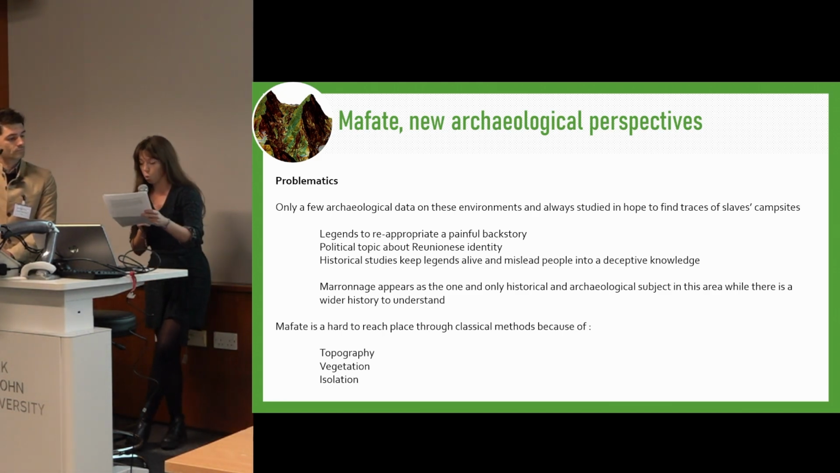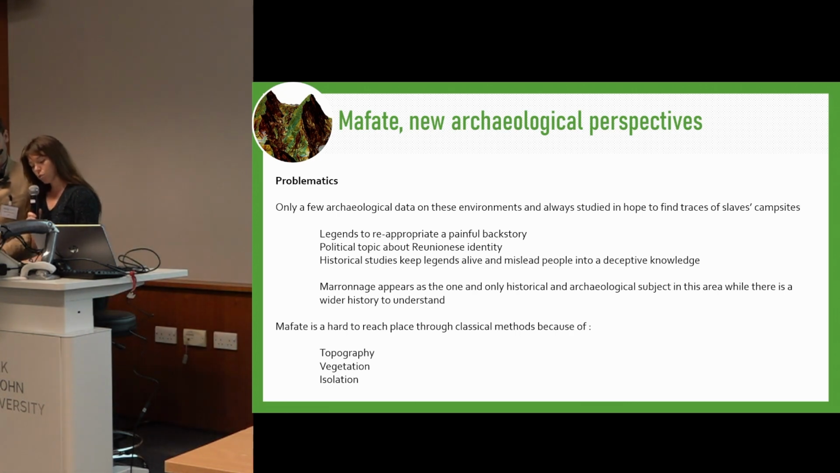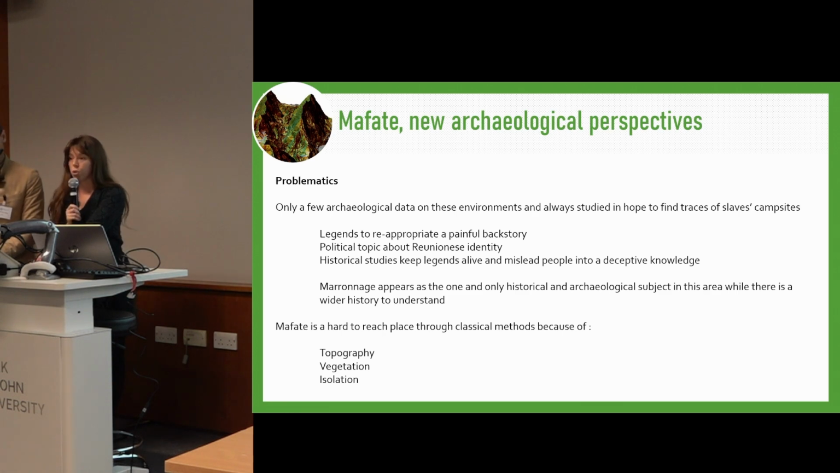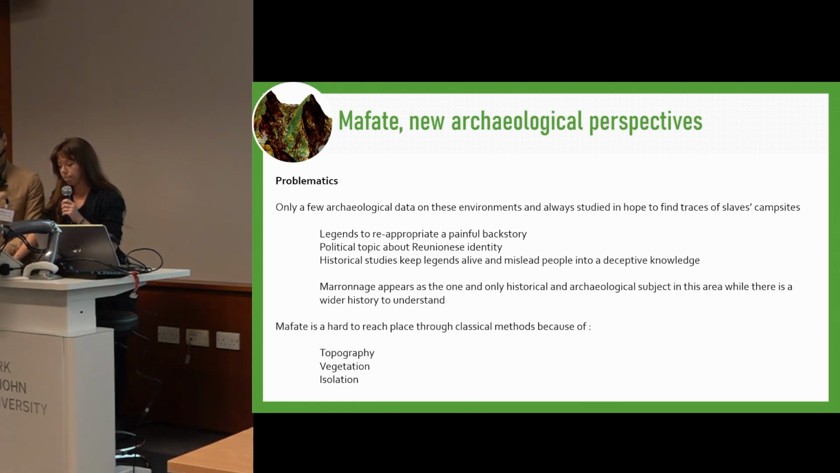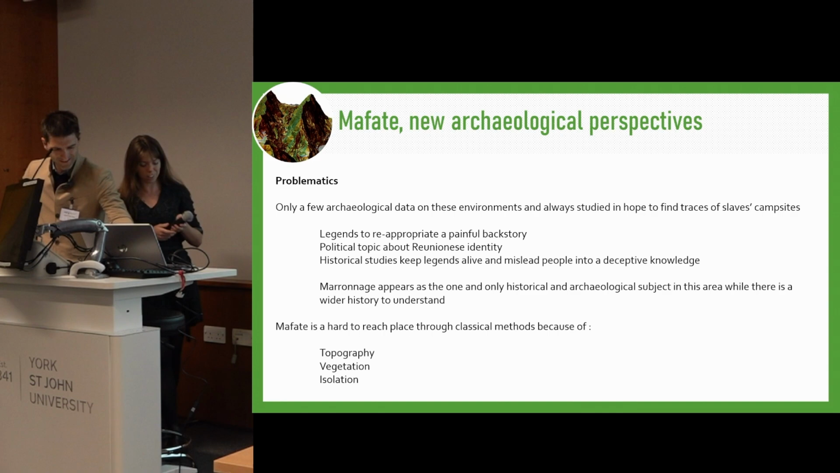The subject is also highly political, and historical studies are usually biased in this direction. So history and archaeology in Mafate are expected to be about this topic, even if there is so much more to know. Another problem in studying the cirque is its nature, making classical methods of research hard to put in place, and Jonhattan is going to explain.